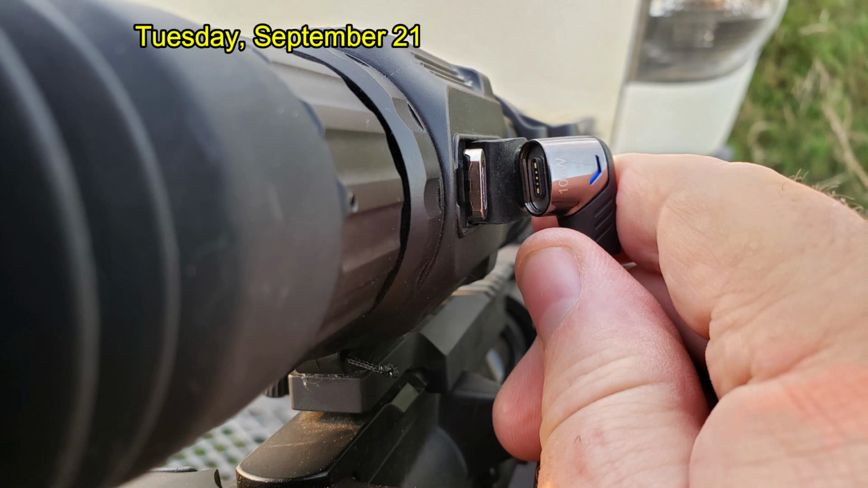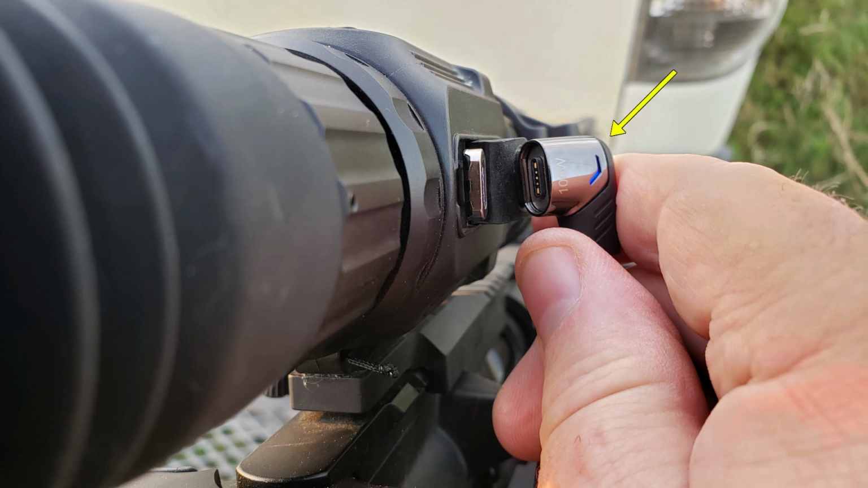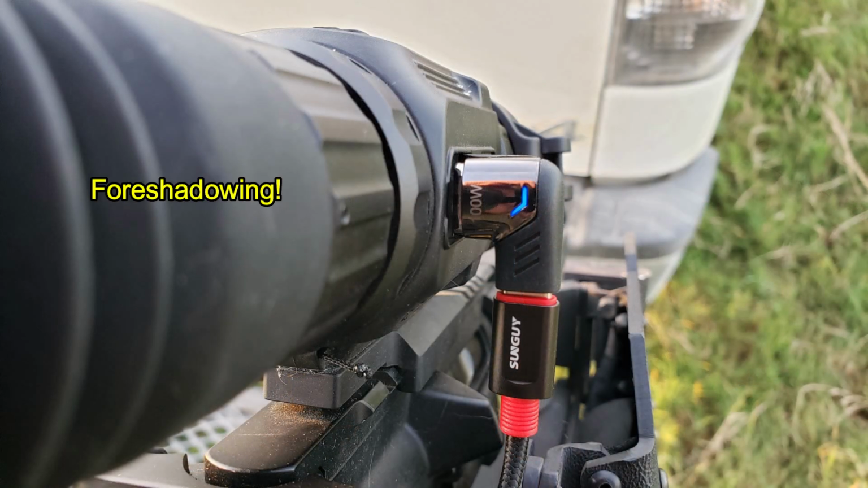As I like to use an external power supply and the Super Yoter uses a USB cord, I now have a magnetic USB elbow that I can just fit right onto the scope, and if something happens it'll just knock right off. And I can plug into it just a regular USB-C cable, and it has a nice little LED light that comes on that I will probably have to tape over for darker nights.